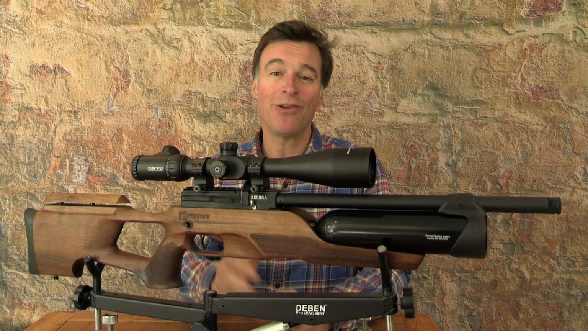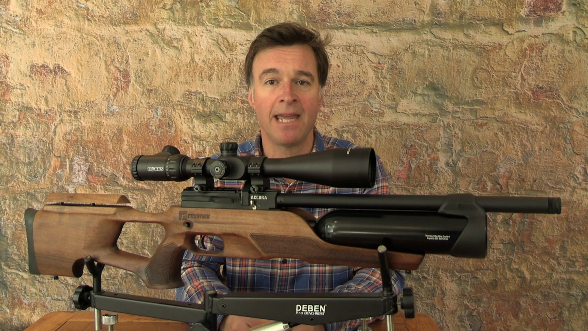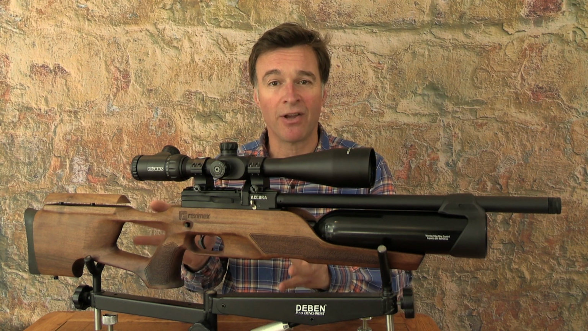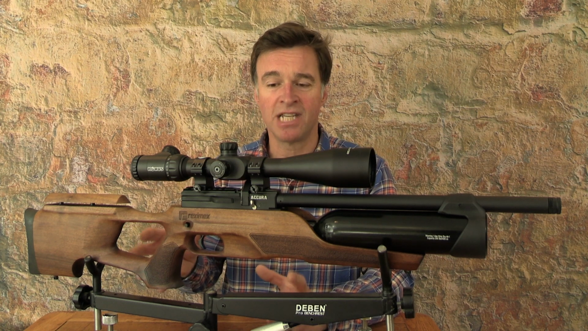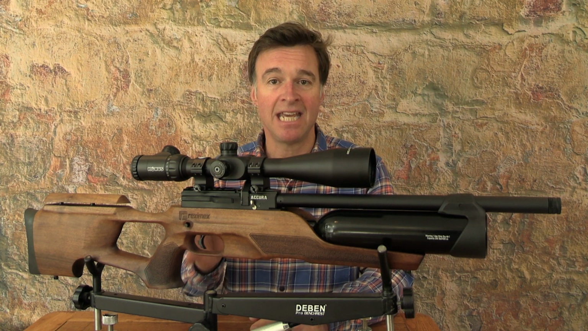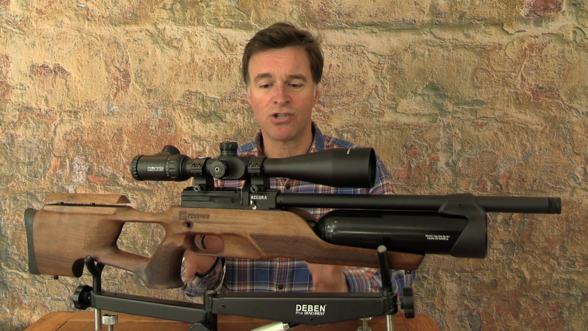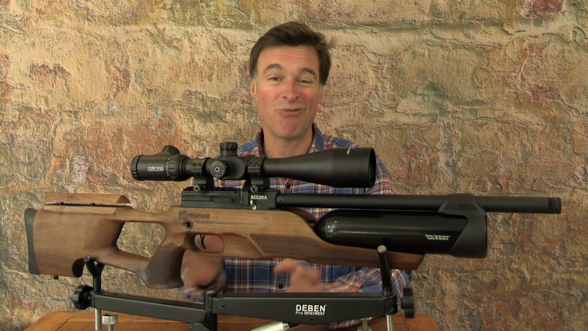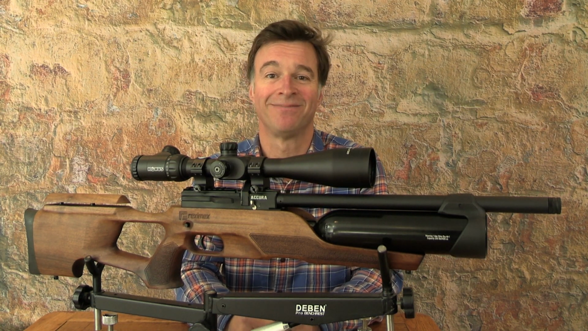So, there you have the Accura, another great multi-shot PCP from the Reximex stable. Now, I've got to say, I really like the walnut stock. It looks stylish without being over-designed, and it feels great in the shoulder. Now, this airgun is also really solidly constructed, and it certainly delivers in the accuracy stakes. You really can't ask for more than that for under £500.